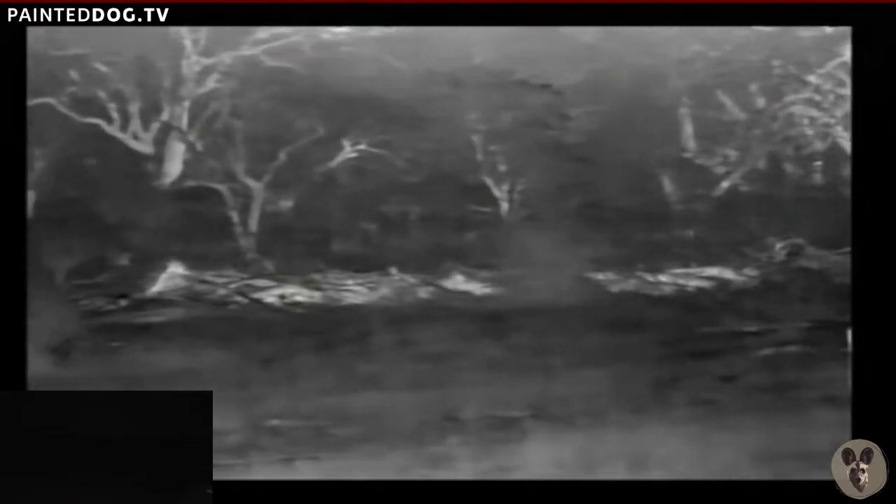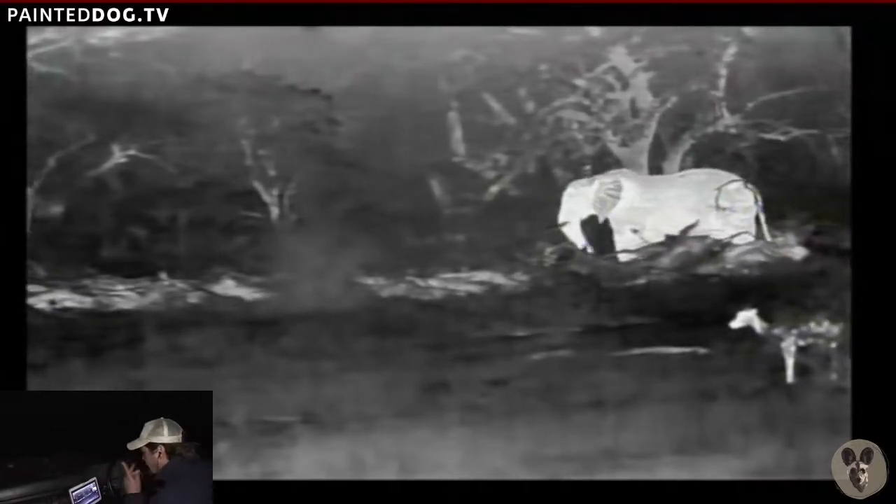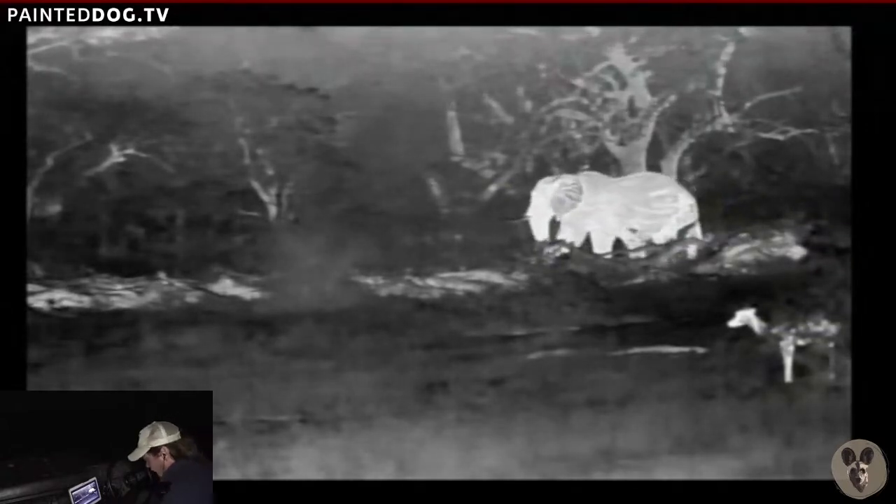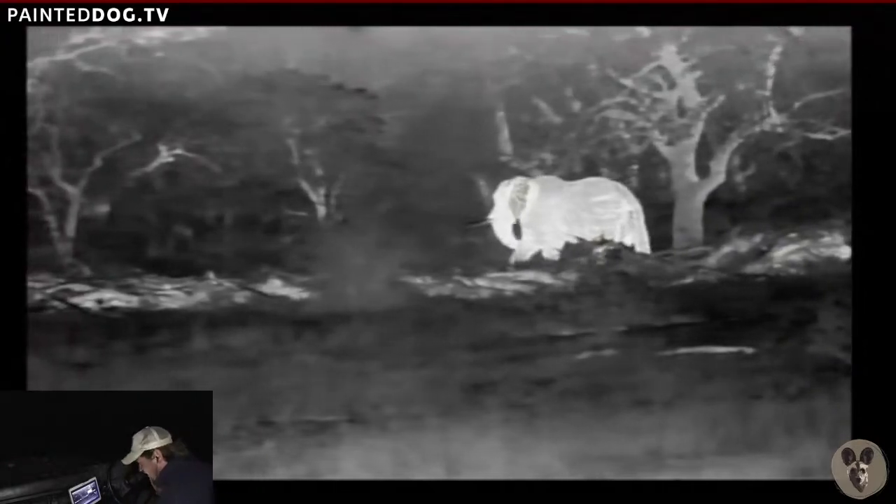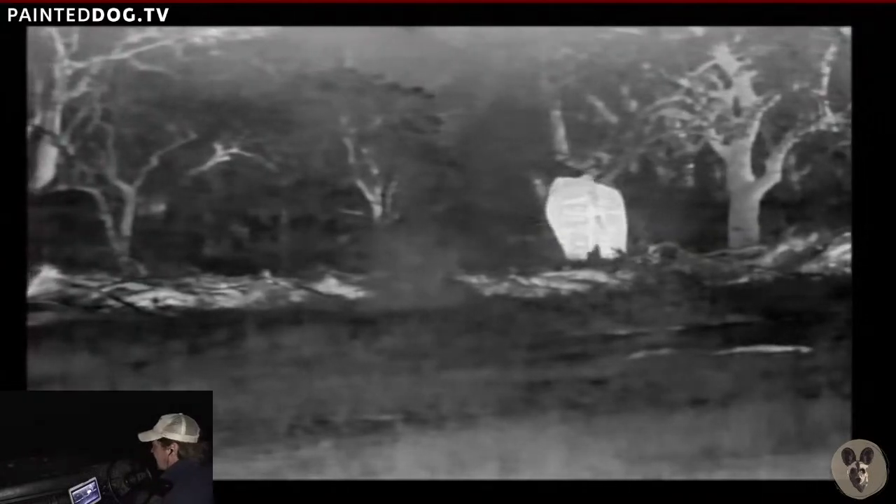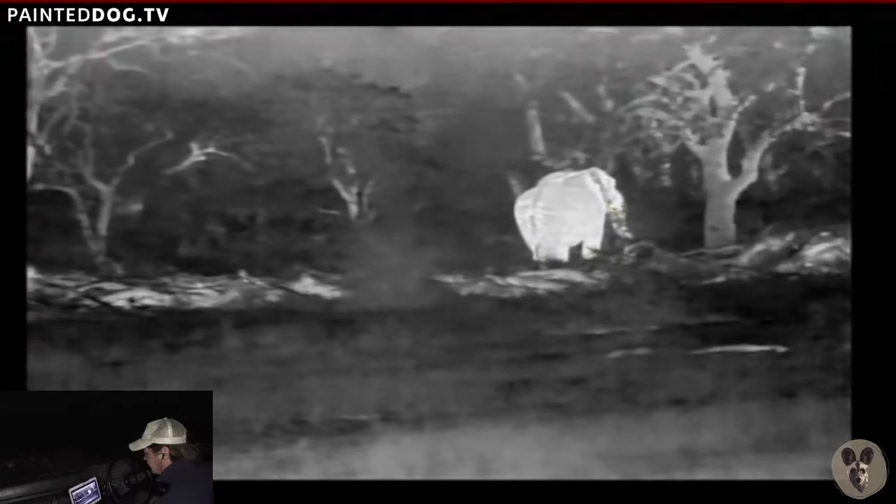Okay, so we're on the thermal camera. You can actually see the heat of the trees. And oh my goodness, look at that. As I said, we just heard a branch breaking. There's an impala and an elephant. How exciting is this, guys? This is game-changing to be able to sit with animals at night, not disturb them, and you can see how wonderful this equipment works.